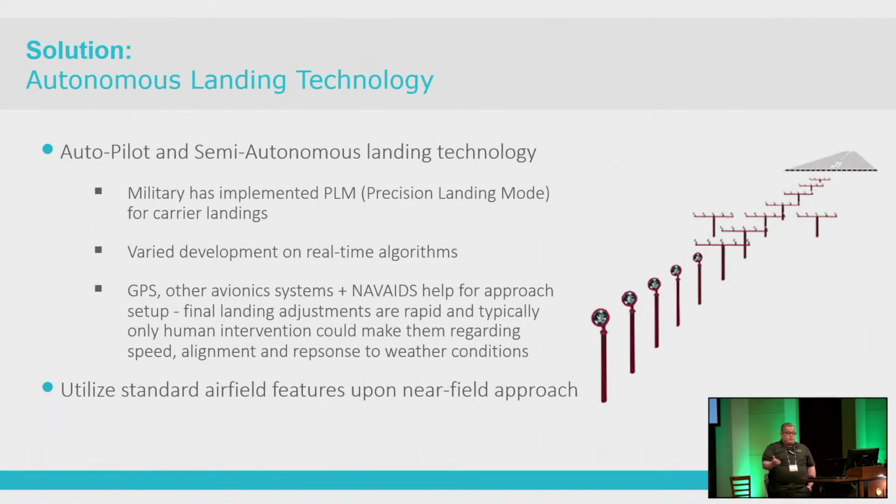So how do they do that? They use GPS, avionics systems, navigation aids to help approach that setup. So the final adjustments are done rapidly and quickly, with minimal intervention of a human being.